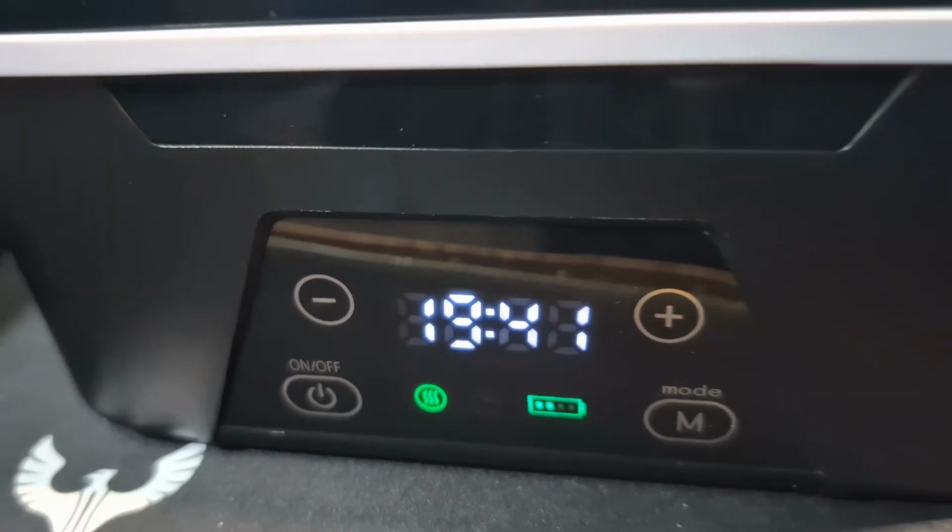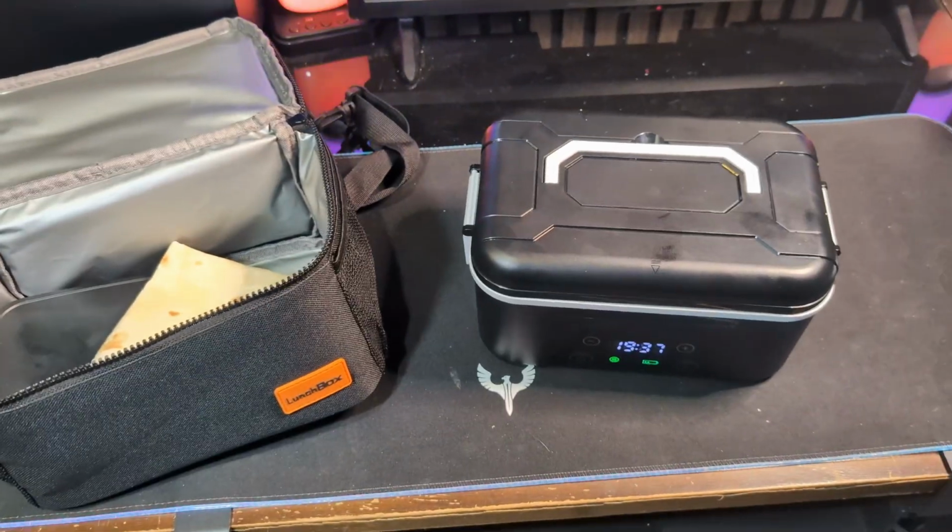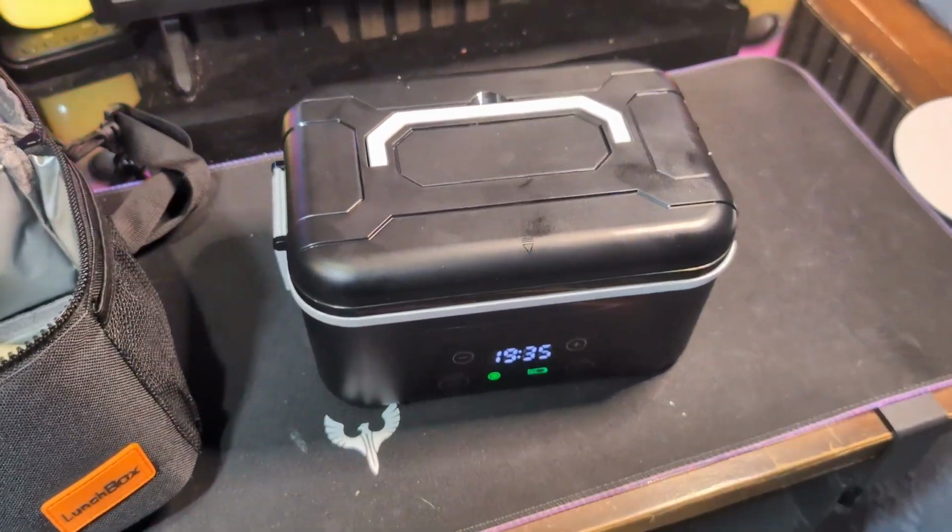Now, this lunchbox is jam-packed full of features. So not only are you going to get this insulated case here that the lunchbox is going to sit in with a nice pocket on top, but this thing here is going to be a cordless, rechargeable heater that's going to heat up any kind of lunch for you to the T. So I really wanted to put this to the test. So I got out my thermal camera and I took it with me on my work day so I could show you how great this thing really works.